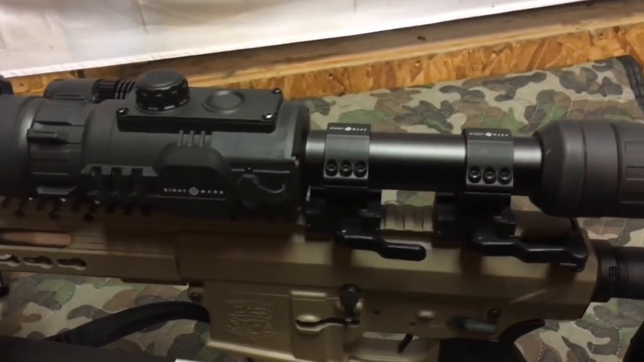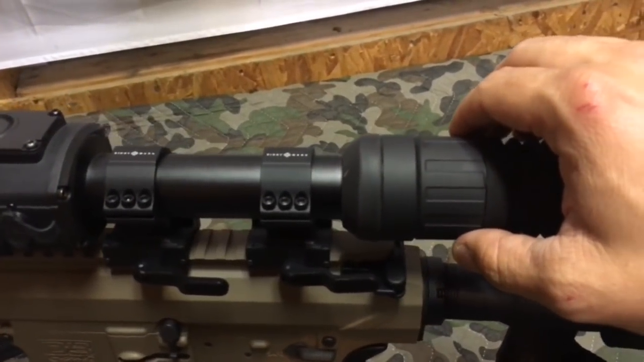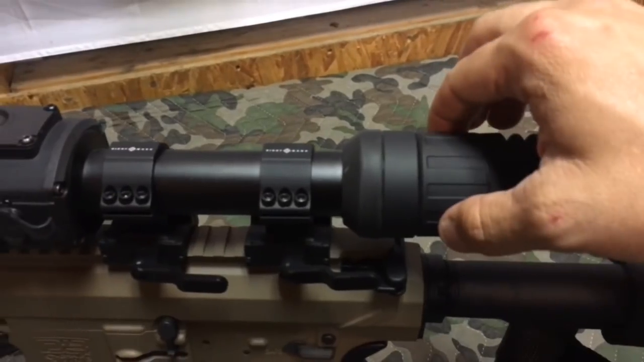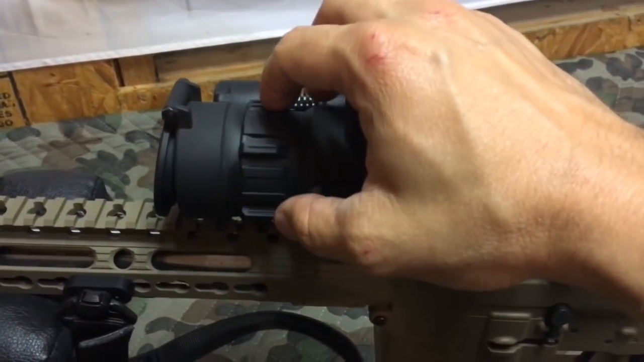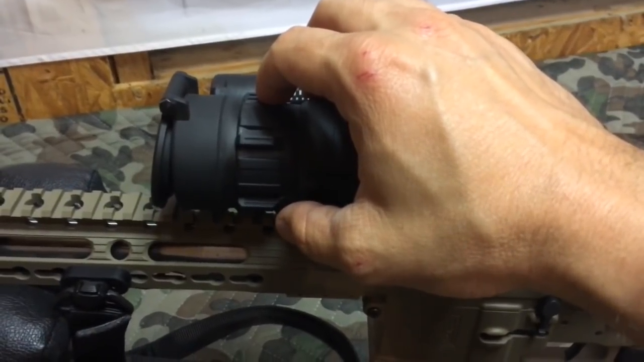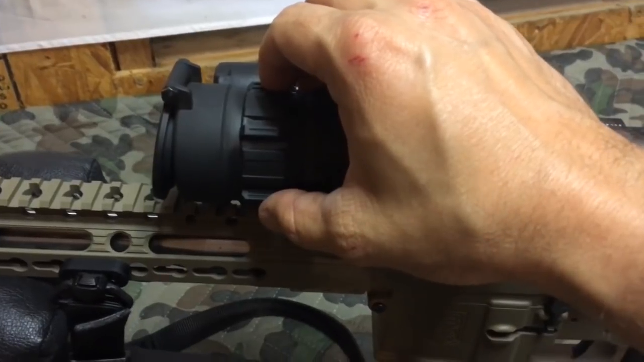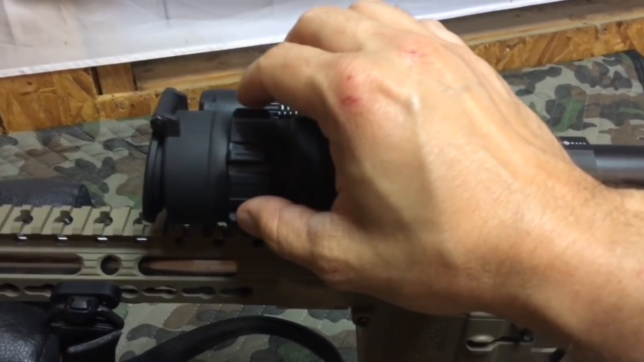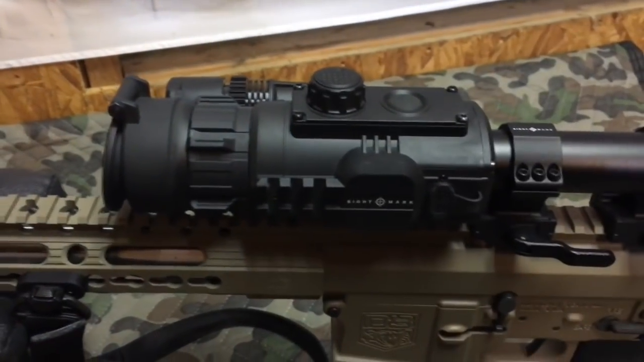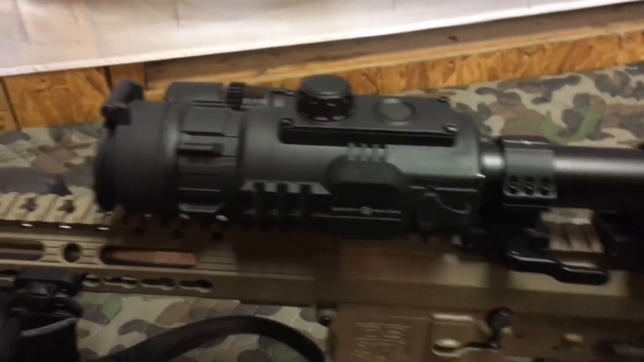As far as focusing, there are 2 different focusing rings. The eyepiece focus ring is right here on the front, obviously in the front of the scope. You have the objective focus here on the end. Now this focus is very sensitive. A small turn can turn that focus way in the opposite direction that you want it to be. So it's a very sensitive focus ring, but I found it very effective, and once I got used to how sensitive it was, it wasn't a problem at all.